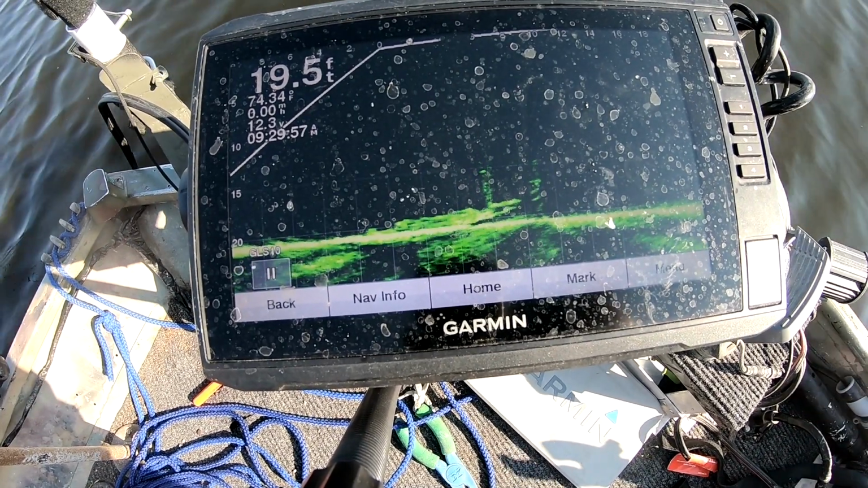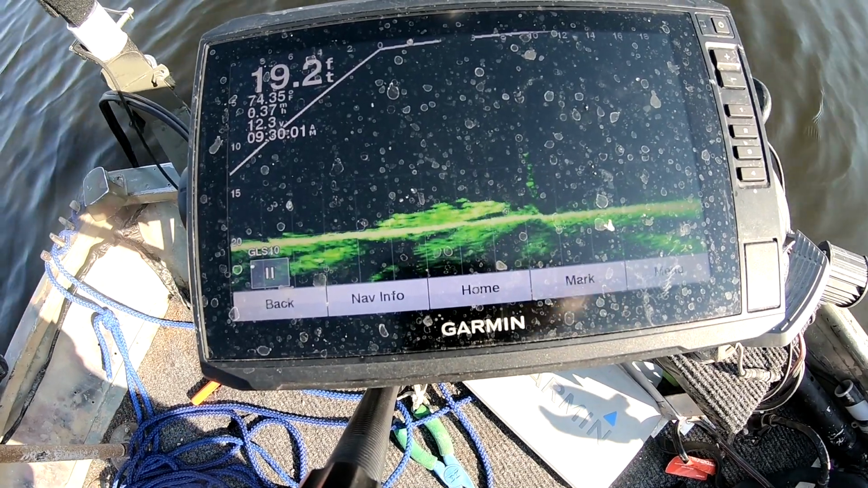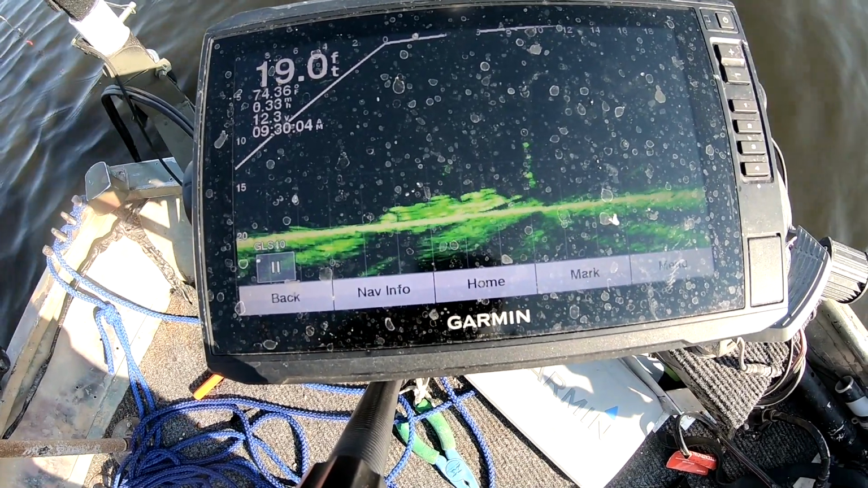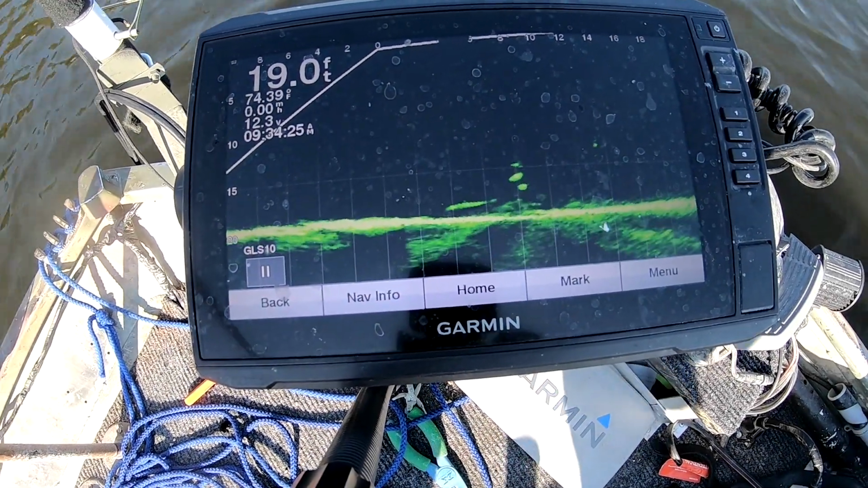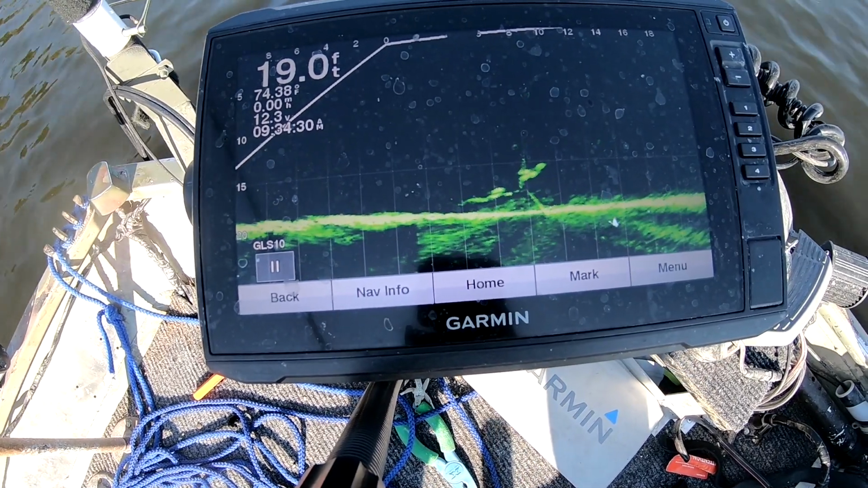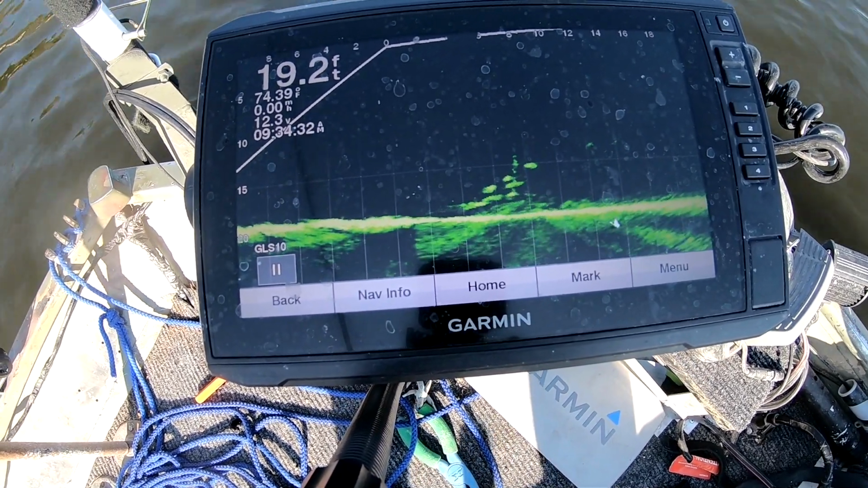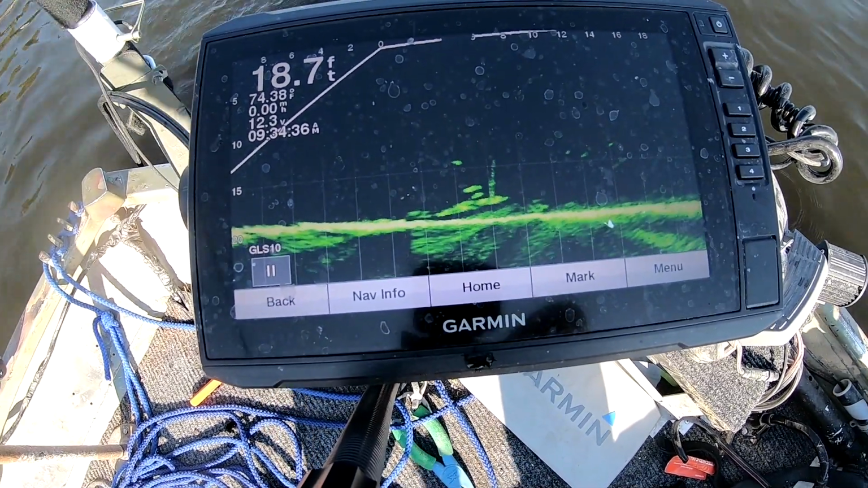Now that I've caught one or two out of that bunch, they kind of get skittish, as you notice. They go up and they chase it, but they ain't really hitting it. There's one. I'm right there and grabbed it when it dropped down there. Good one.